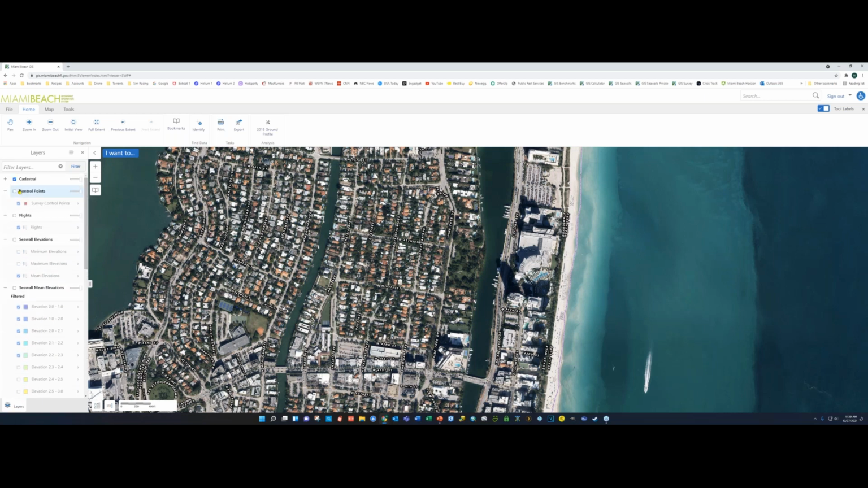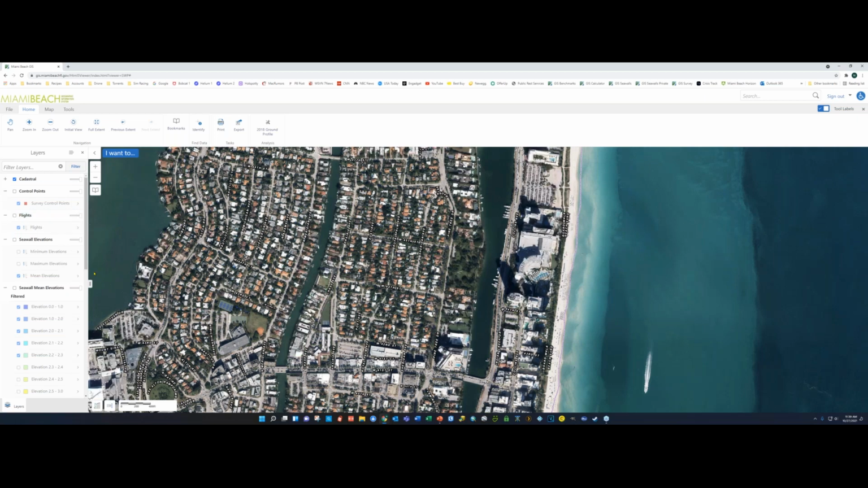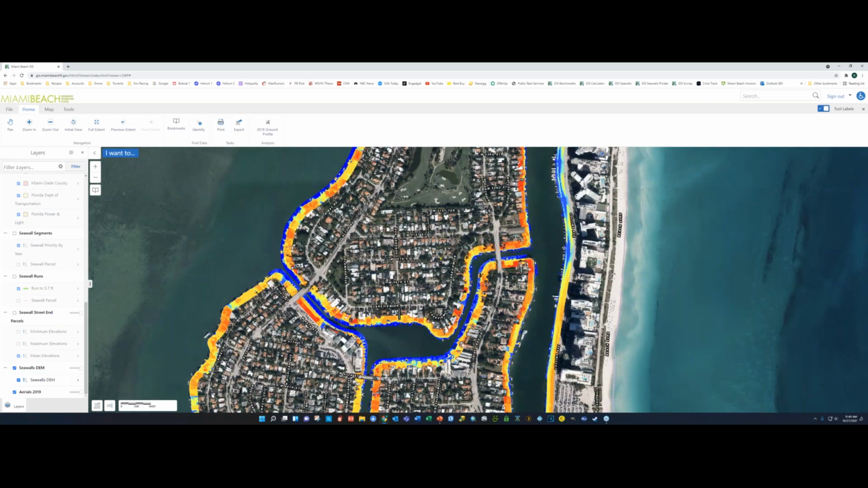We have the control points all there with all the information, the flights. There we go. The flight areas that were covered. And we also added the dam information gathered from the LIDAR. Give me a second here to load up. So there you have it.